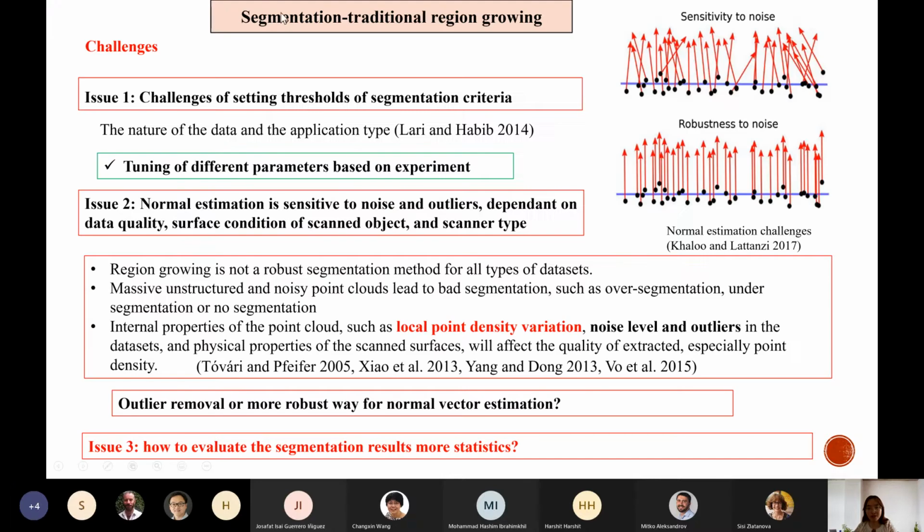When I use the traditional region growing, it has some challenges. First is the setting of the threshold. I can only use experiments. I have made lots of experiments to find the suitable threshold for each dataset. So before it is implemented in a real construction project, we need to have the threshold first.